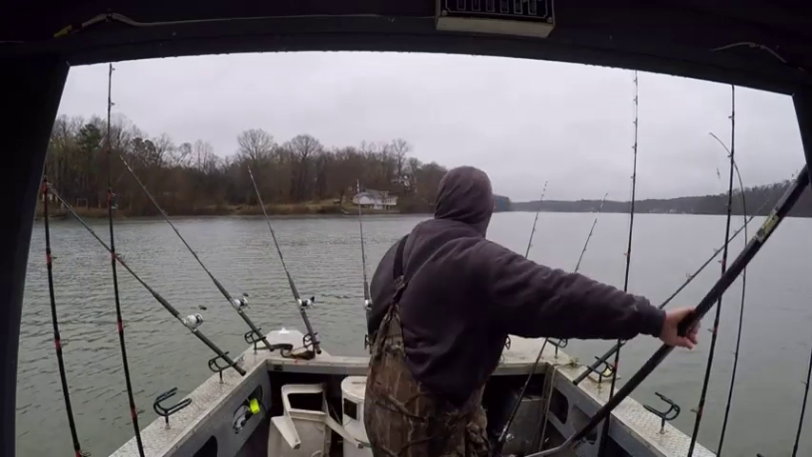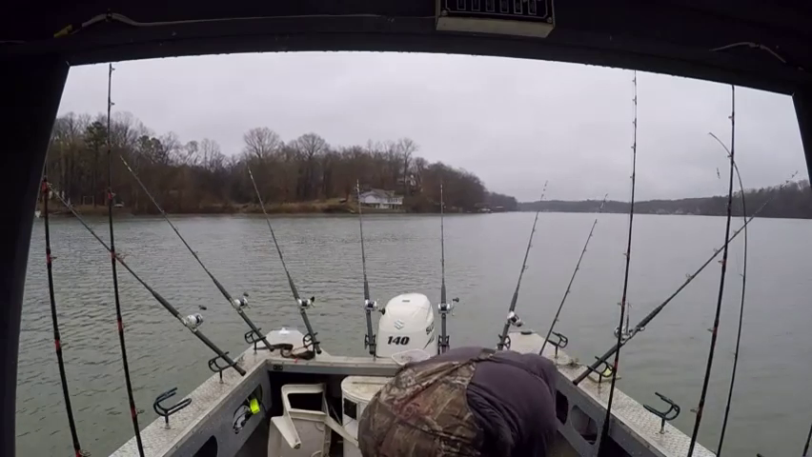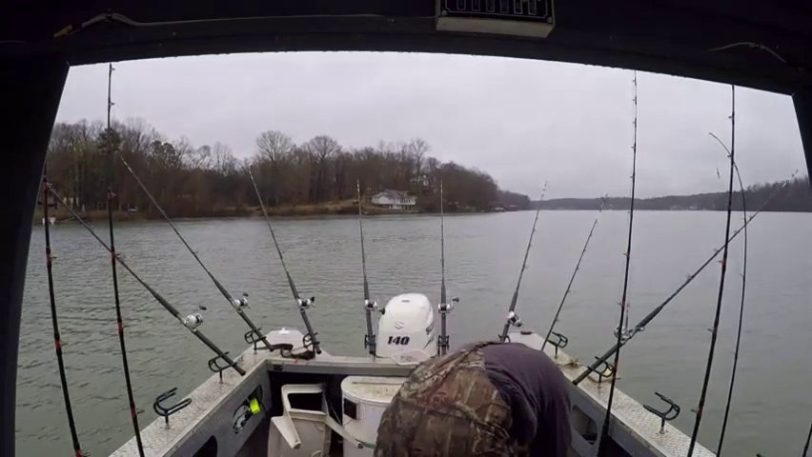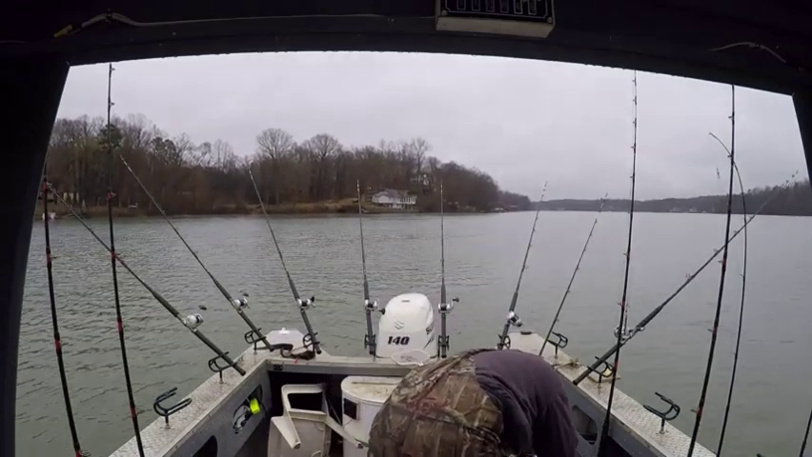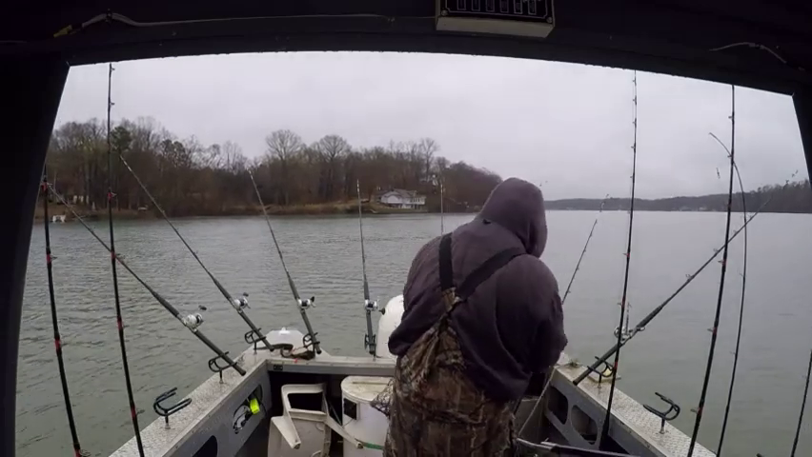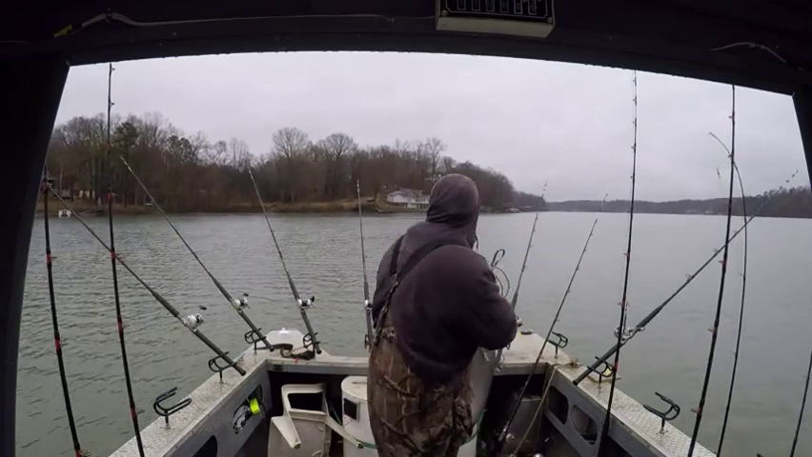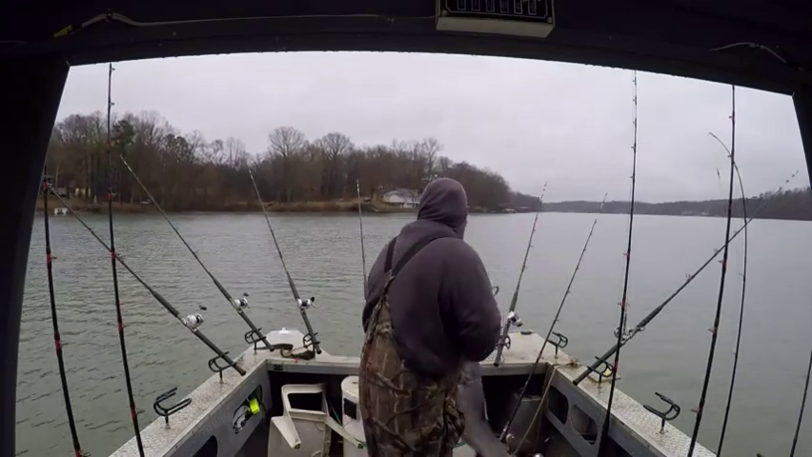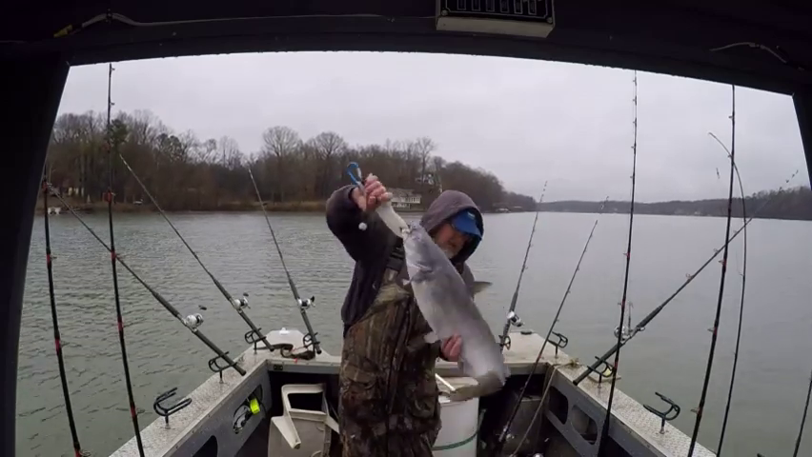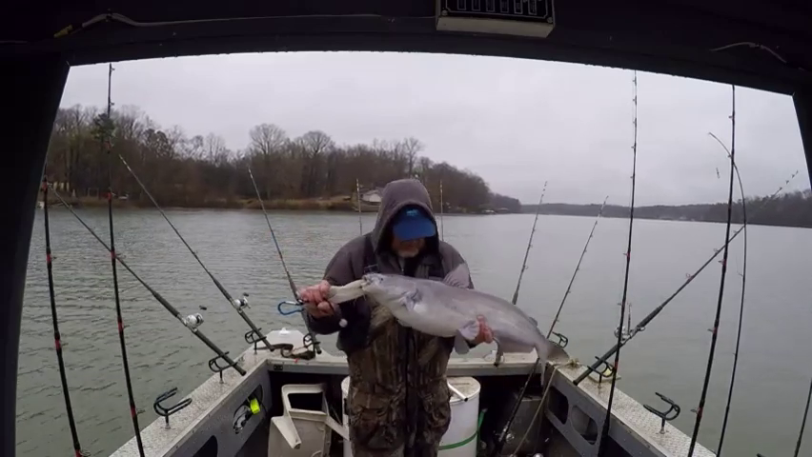Well, now we know what that pod of fish is. Now let's hope we can get another one to bite. I hadn't even had time to get the heater fired off yet. Well, it turns out those were catfish I marked. He's a small teener. Still pretty fish.